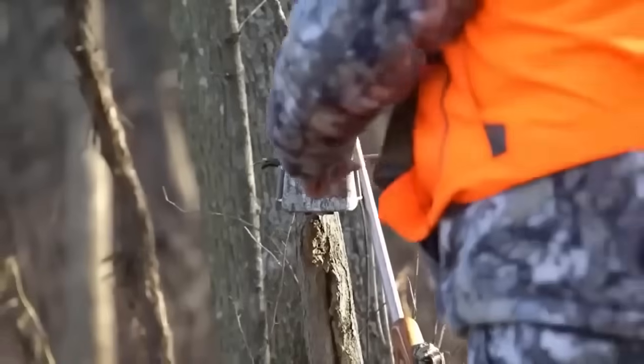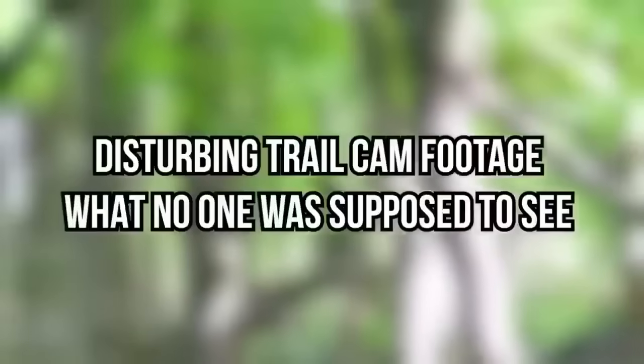With the proliferation of cameras just about everywhere, more and more weird stuff is captured by the cameras' all-seeing lens. From freaky, wild creatures of dark nights to the oddly mythical figures of woods, while others are totally unbelievable. Here's the most disturbing trail cam footage that no one was supposed to see.